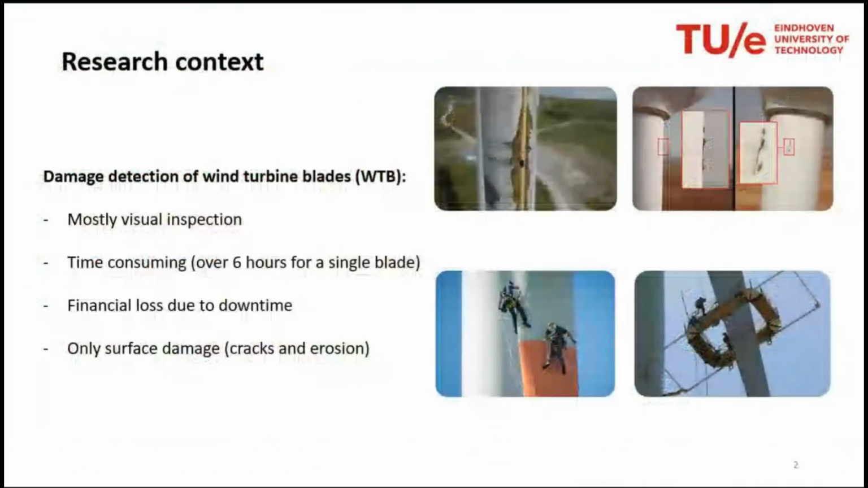The framework, the bigger picture, is damage detection in wind turbine blades, which is mostly carried out by visual inspections. It's very time consuming, and it involves stopping the wind farm or some wind turbines in order for the inspection to be performed.